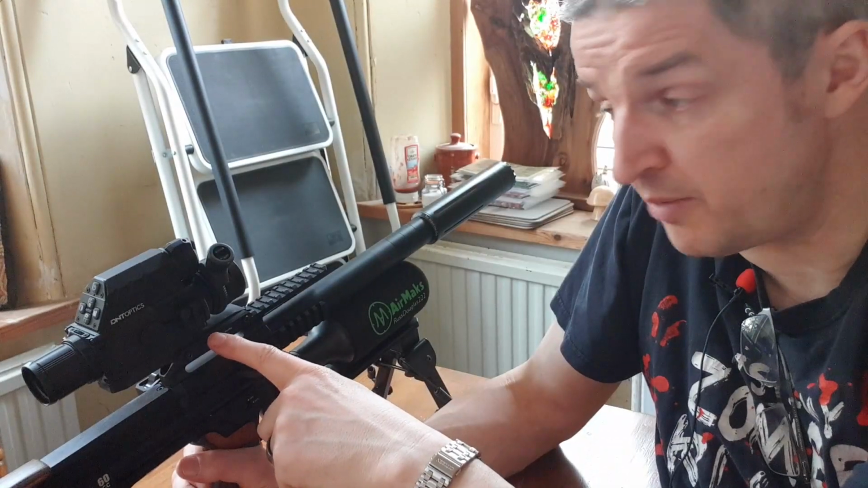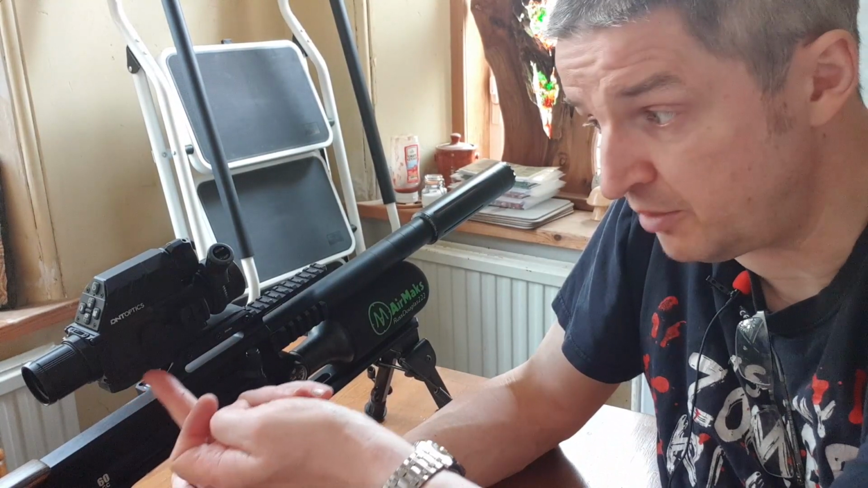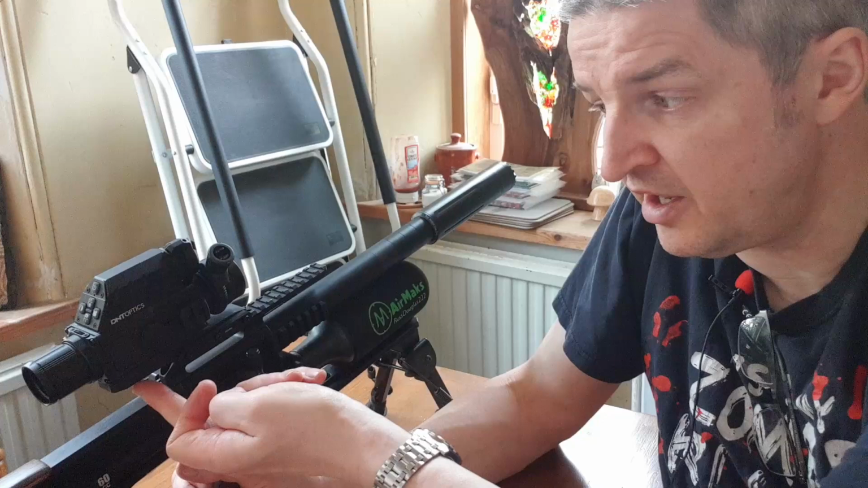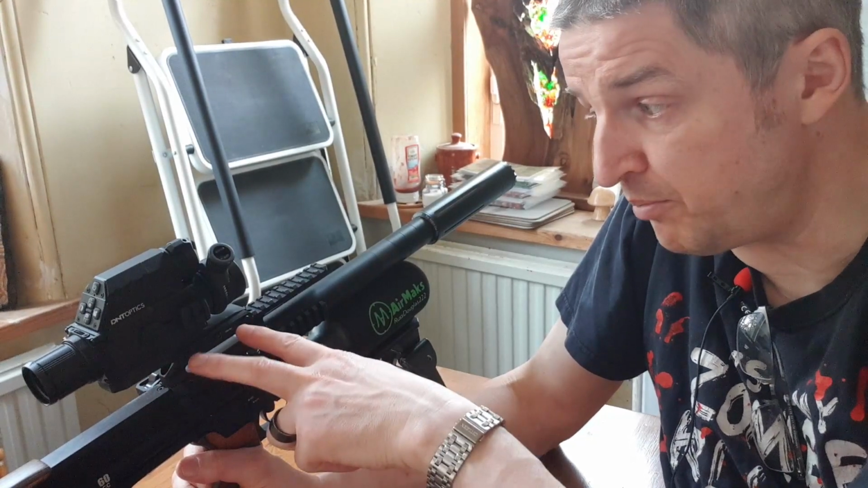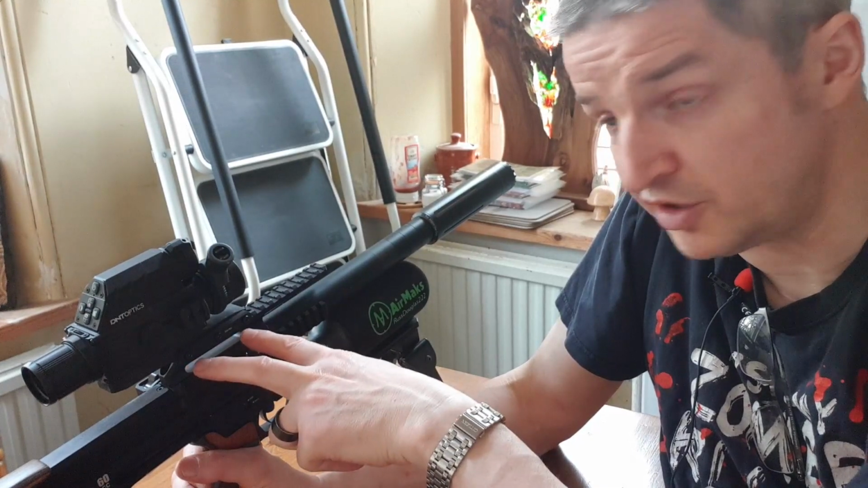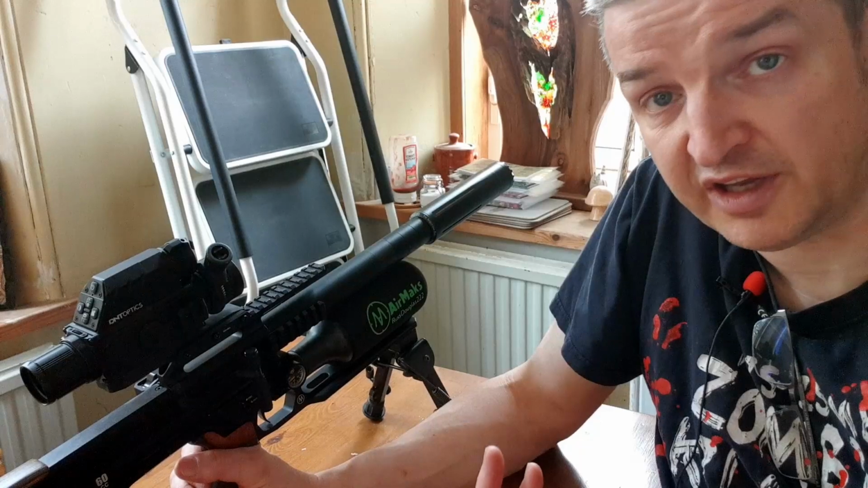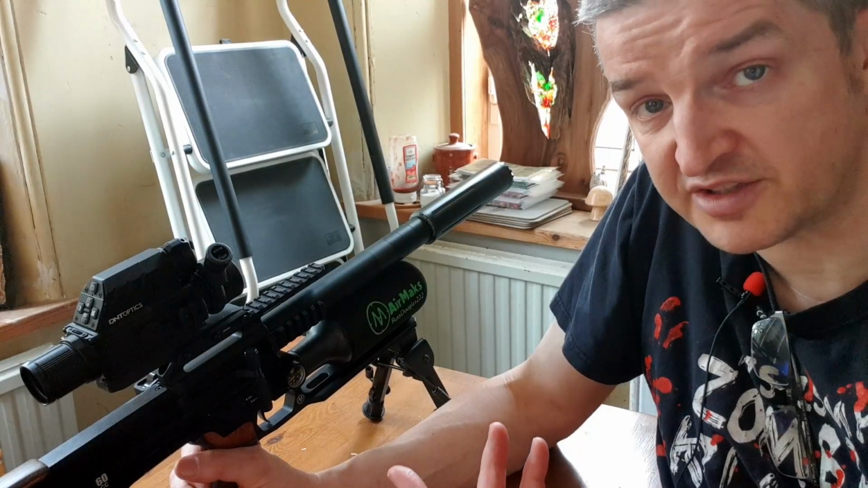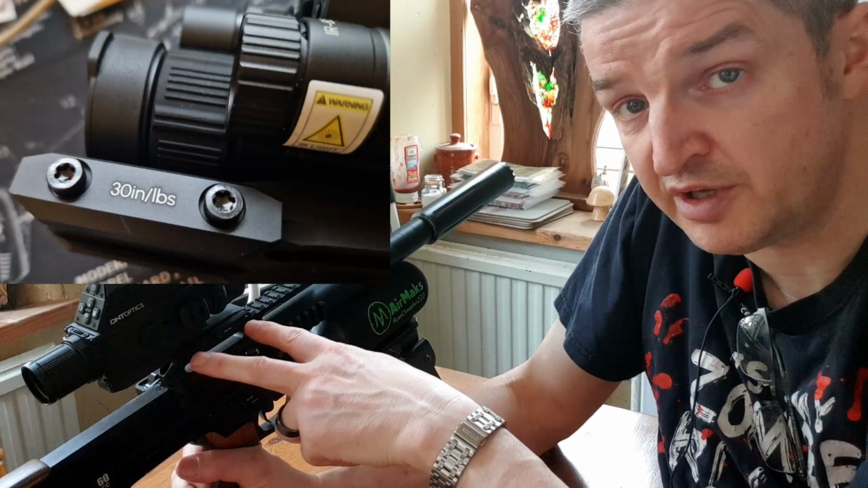Connection to the rifle, by the way, before I forget, you've got 4 countersunk head Allen screws underneath, attaching the Picatinny bracket or dovetail bracket to the underside of the scope. And you've got 3 Allen screws here clamping the scope mount onto your rifle rail. And just a note, the higher spec 335R and 635R, these 3 Allen screws have been replaced with Torx screws.